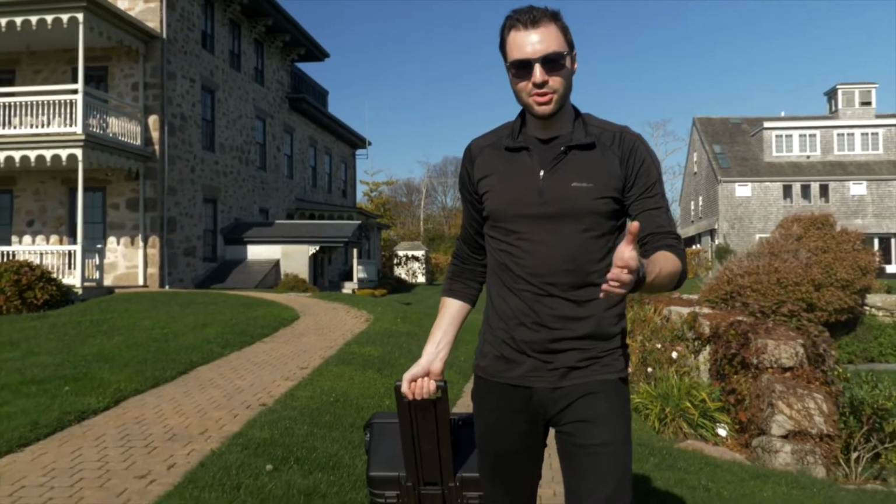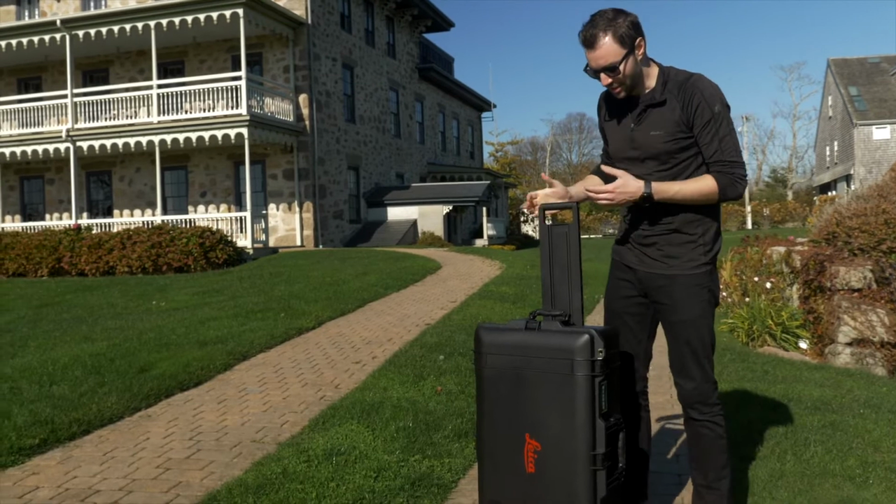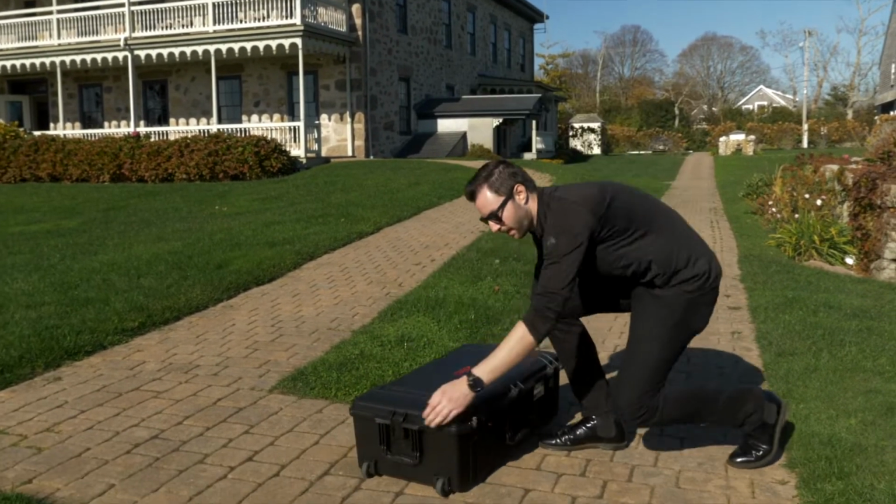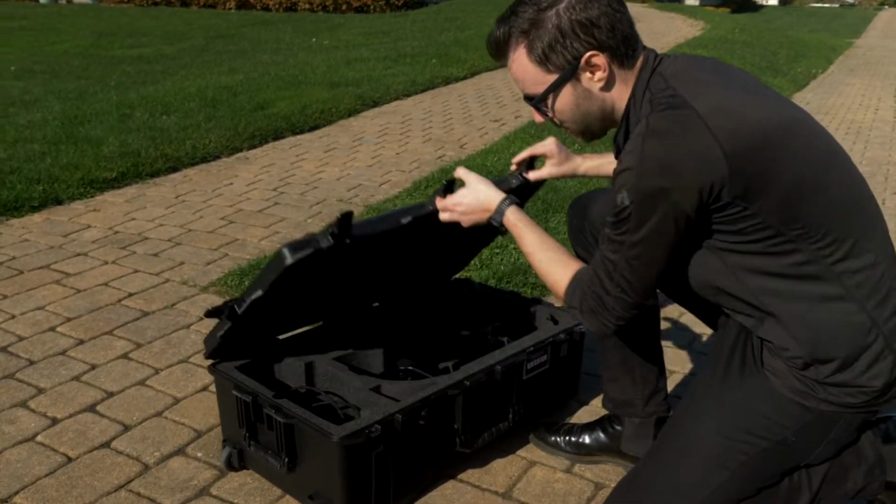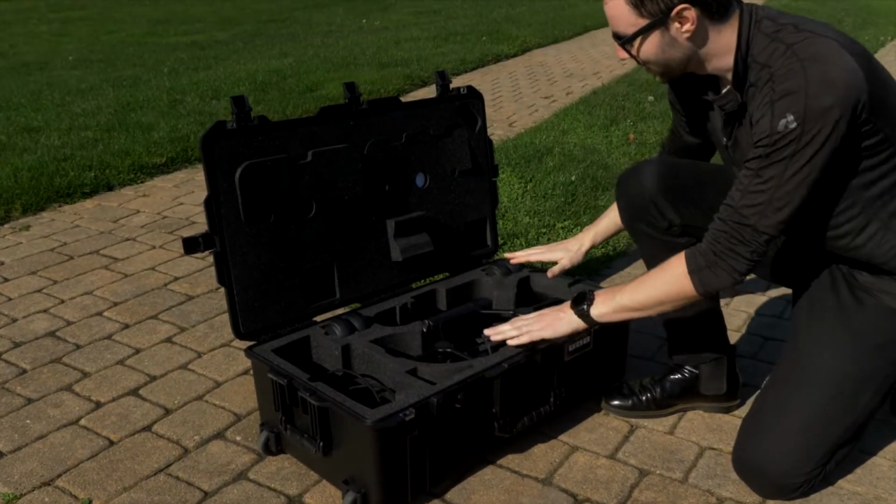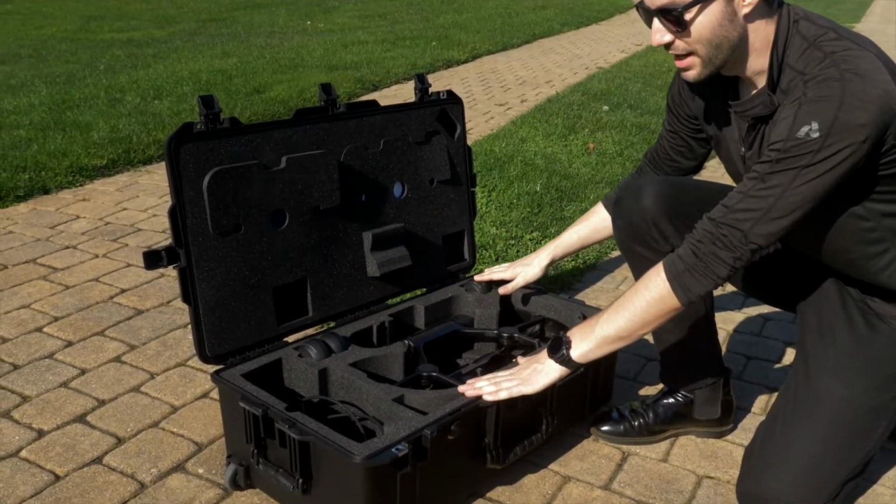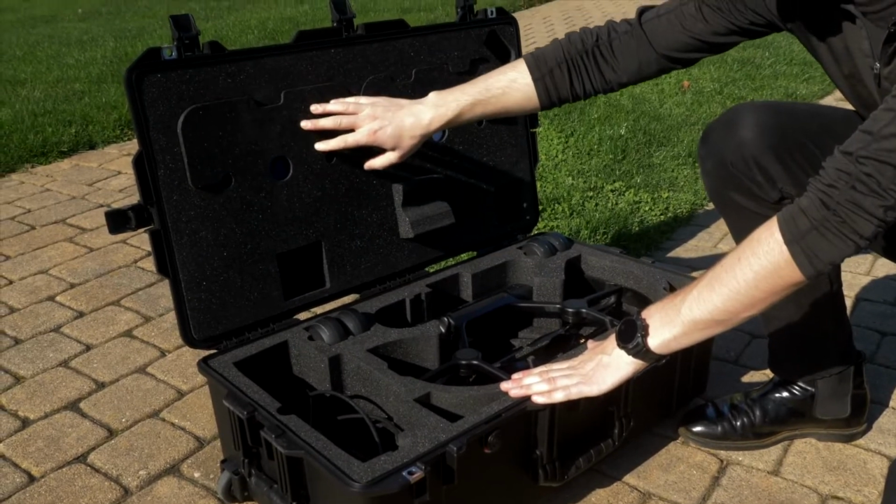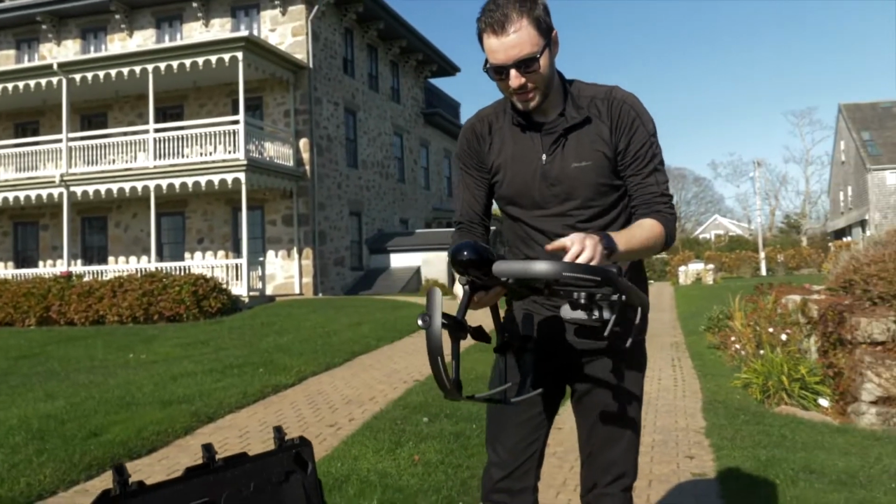So we're here at this beautiful stone house, and the first thing I need to do is get everything set up. So the BLK2FLY comes in this really nice and sturdy travel case, and if I open it up, you can see that the wings of the BLK2FLY fold down so that it fits in this case and it's still very well protected. It's also got some spots for extra batteries, cables and chargers, and it's even got a spot for your iPad. So if I take it out, you can just fold the wings out,